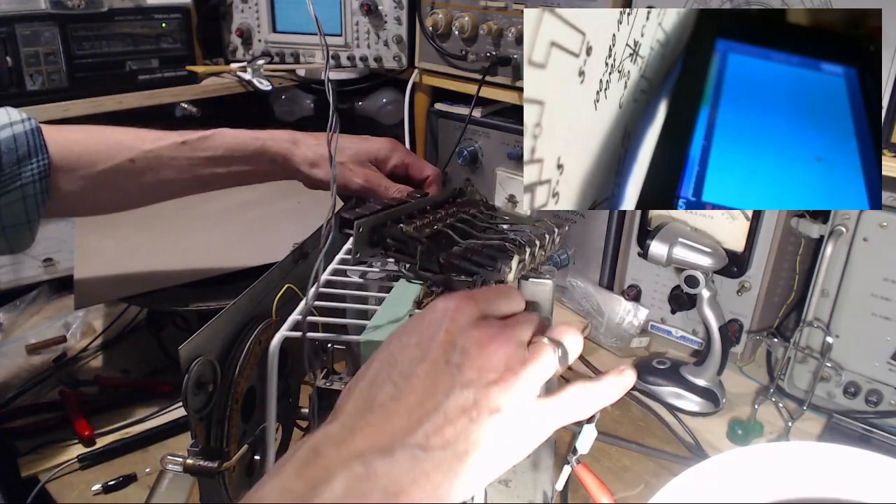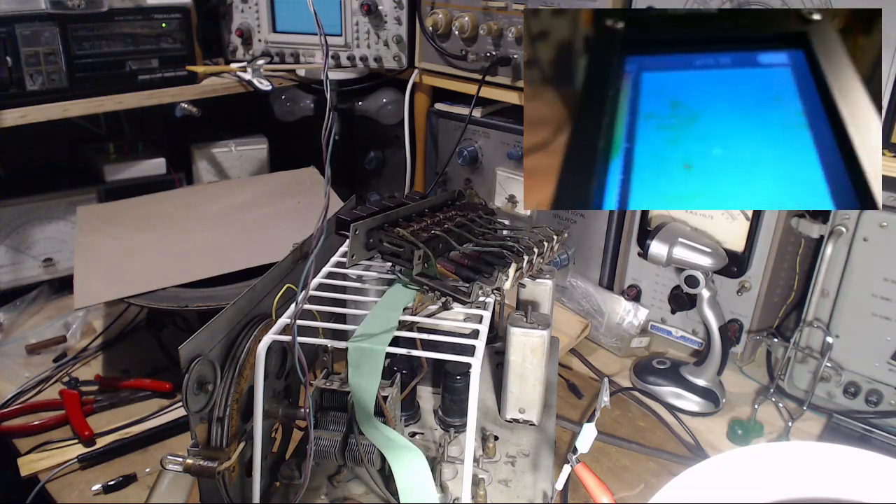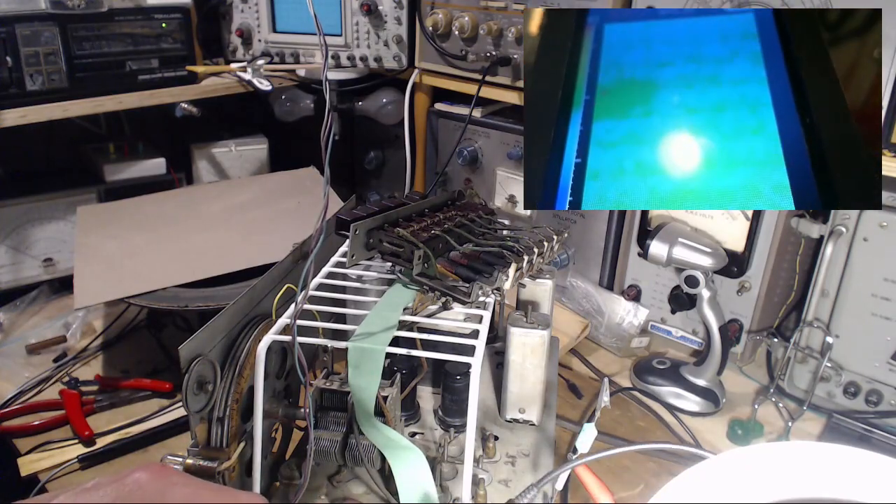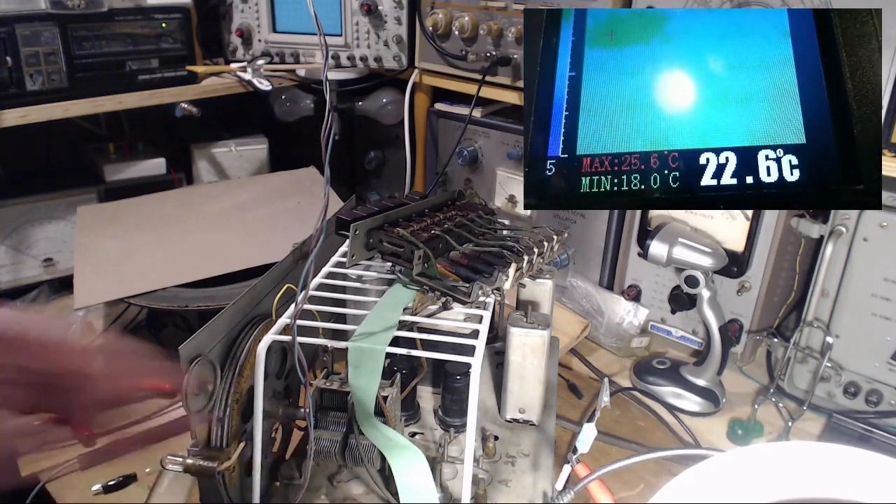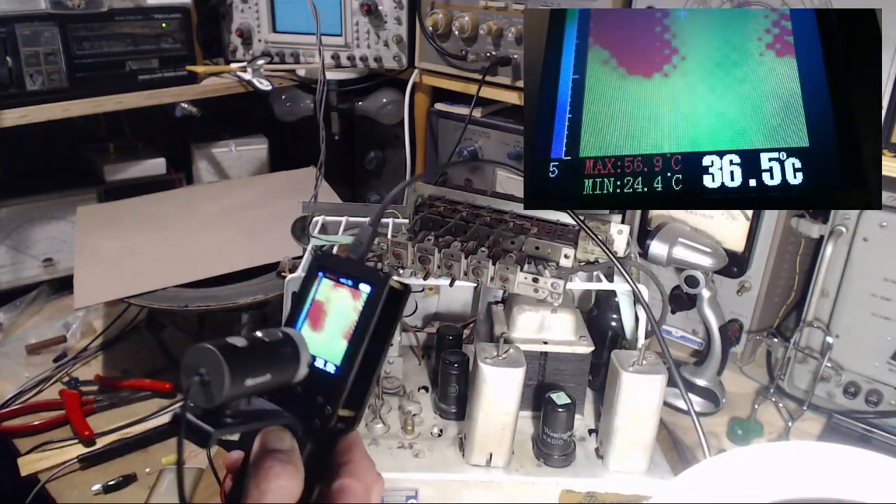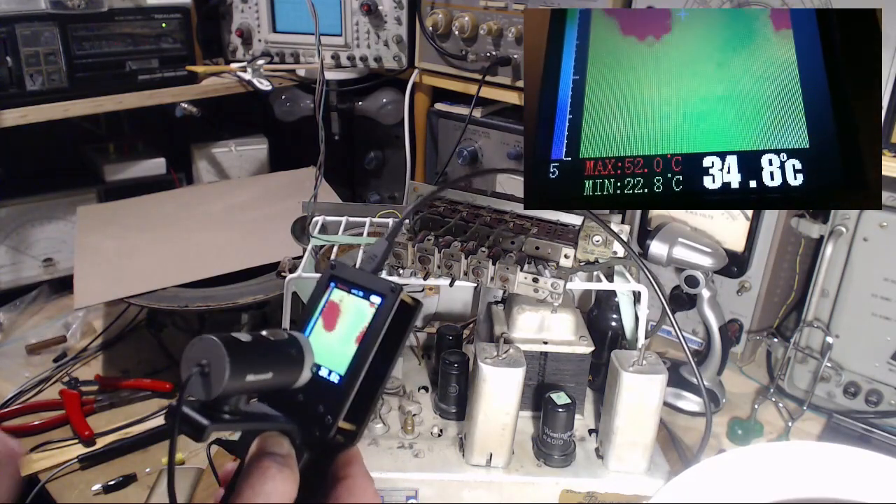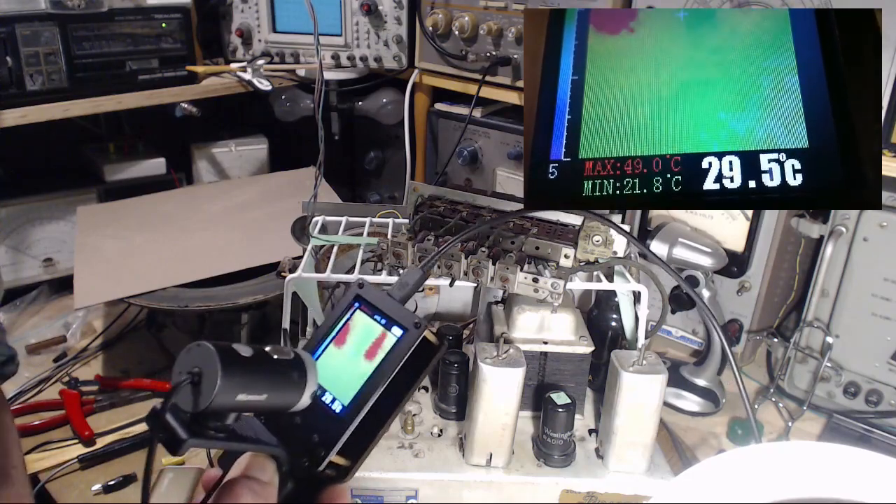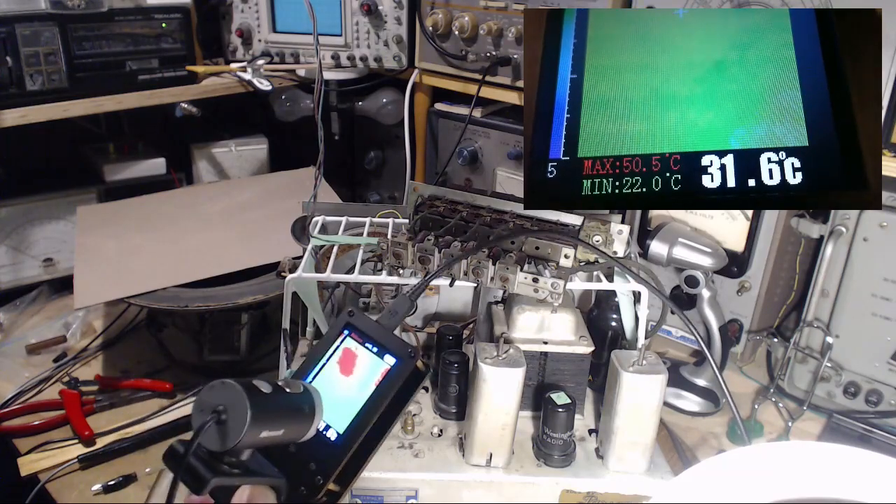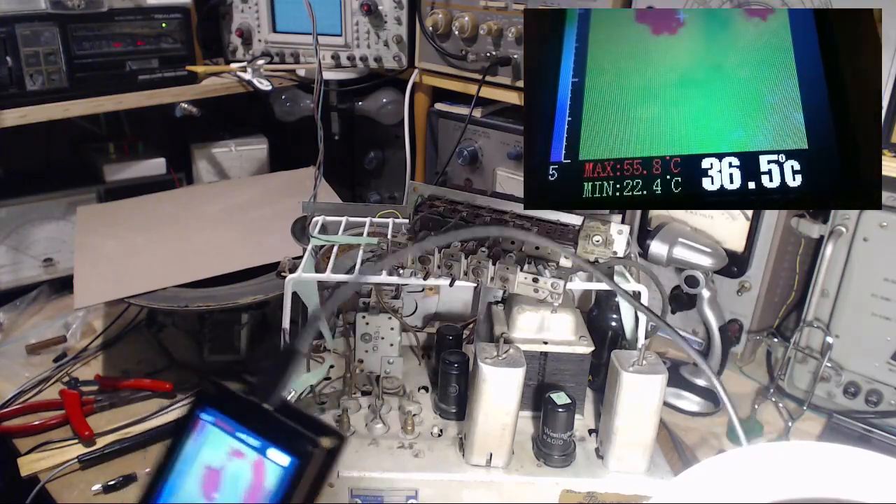Junk on top of it too. Well, let's see what we can get. Let's see what we can see, he says in a squeaky voice. Ready? Okay. Turn this way. Okay, so obviously the two tubes. I need a much better blocker here. Infrared blocker device. Surely I've got something like that. Even a big screwdriver would do it. Okay, there we go.